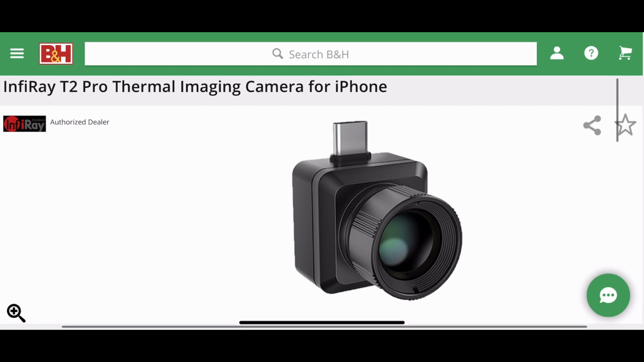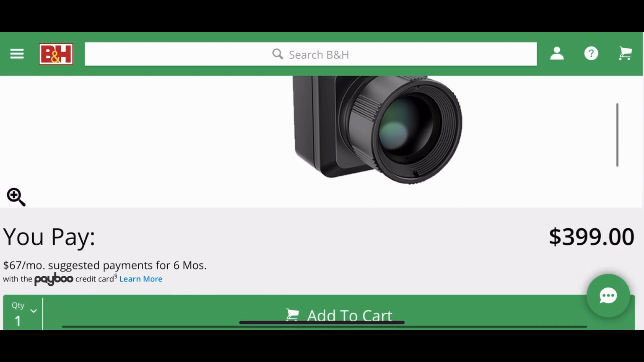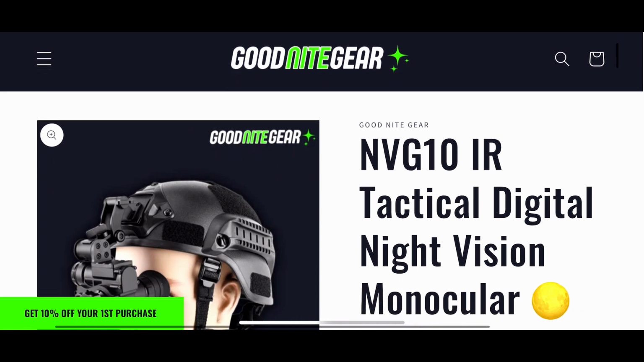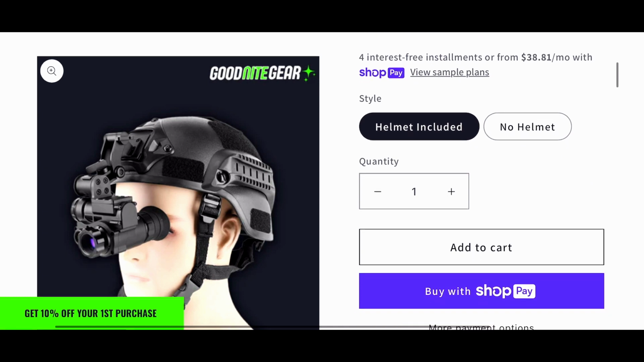I often hear these cheaper night vision and thermal optics referred to as just toys, and though I do agree that they can arguably justify their budget-friendly price tags through recreational value alone, I cannot agree with the assertion that these devices are good for nothing more than playing around with.